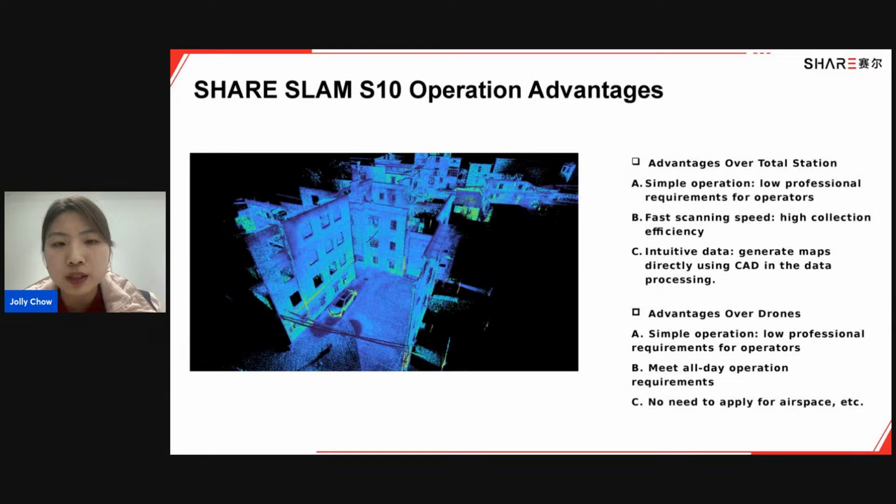For similar projects of urban community facade measurements, we can collect data just by walking. The data is very easy to get, and the maps are easily and directly obtained using CAD in the data processing.